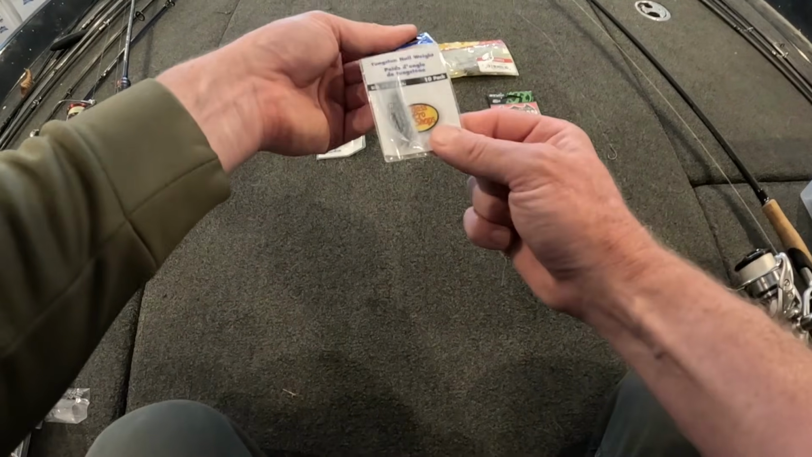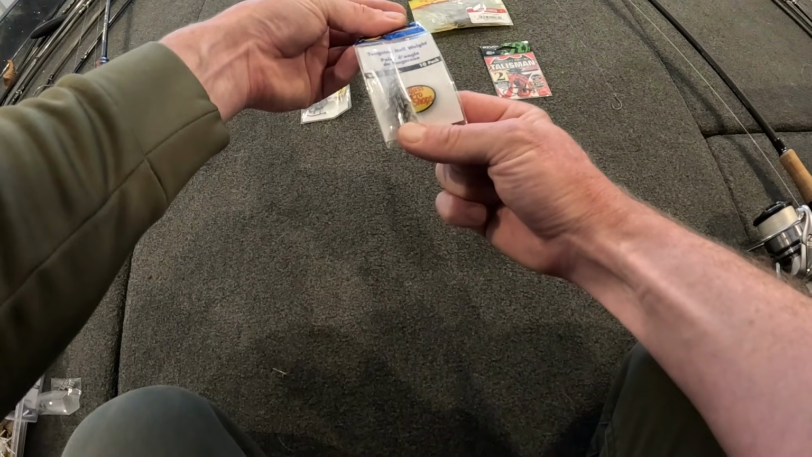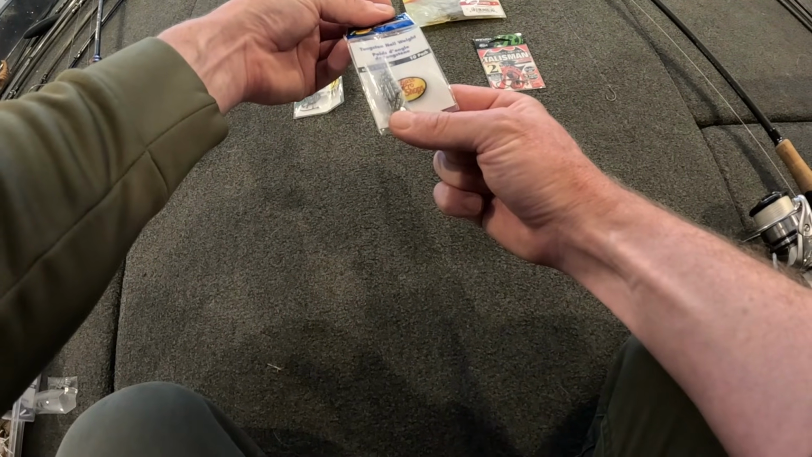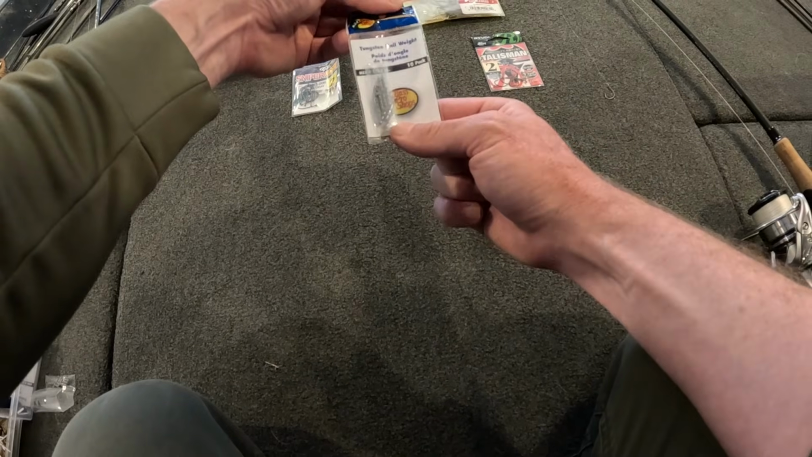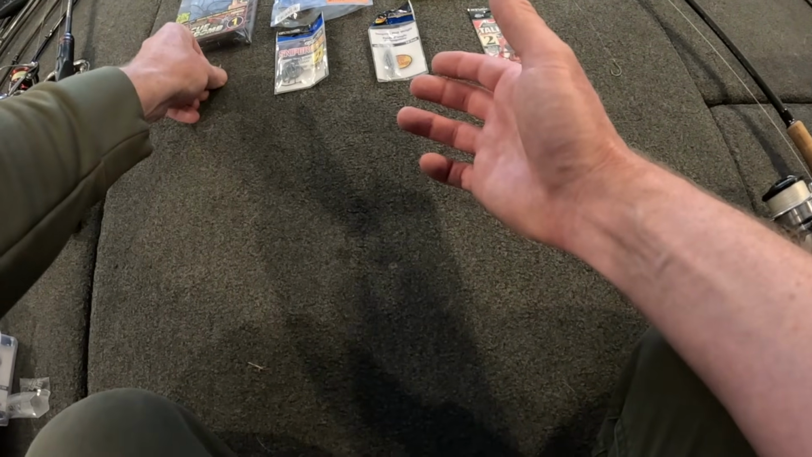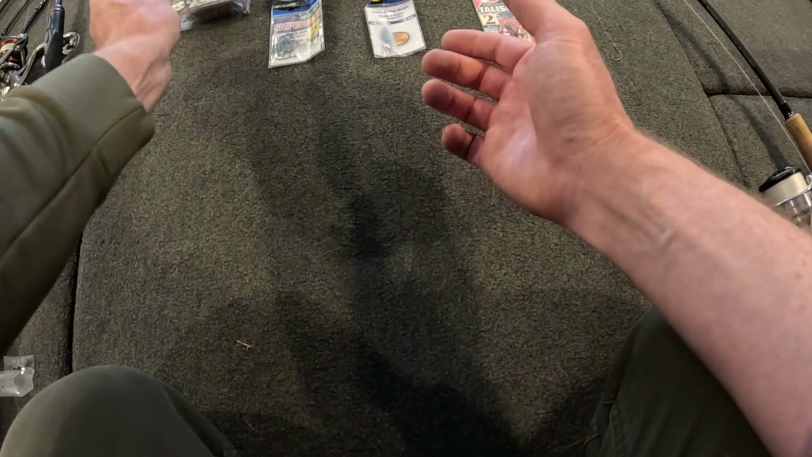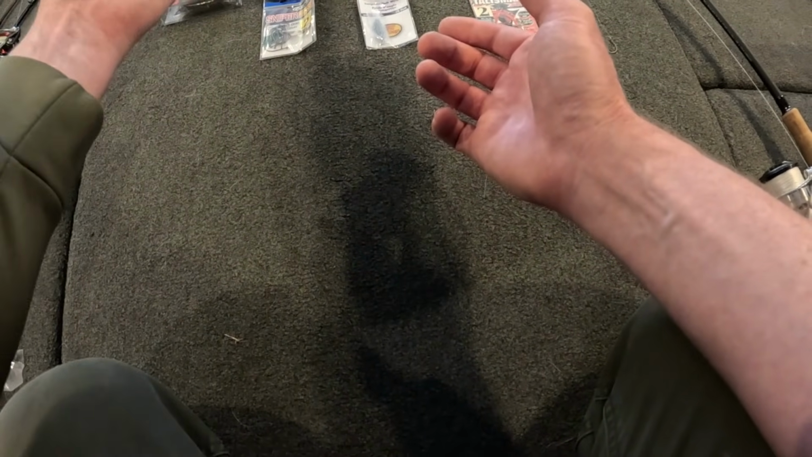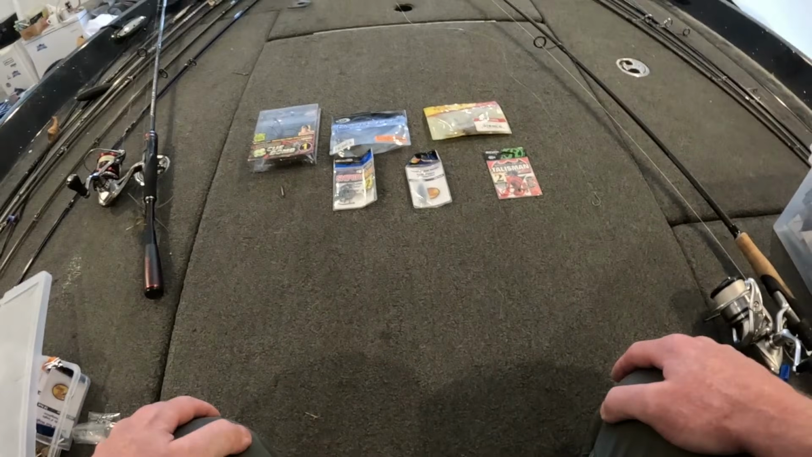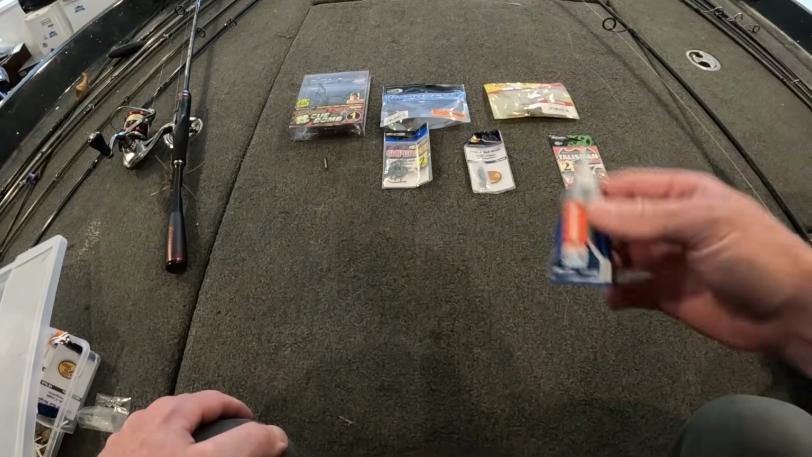For the weight, I usually go with a tungsten 1/32 ounce Bass Pro Shops nail weight, readily available, pretty cheap. I'll use lead in the G-Crack. It's got a little bit more real estate to insert the weight, so that works well with that, and it's cheaper. And that's about all you need, and some super glue. I'll show you that here in a second.